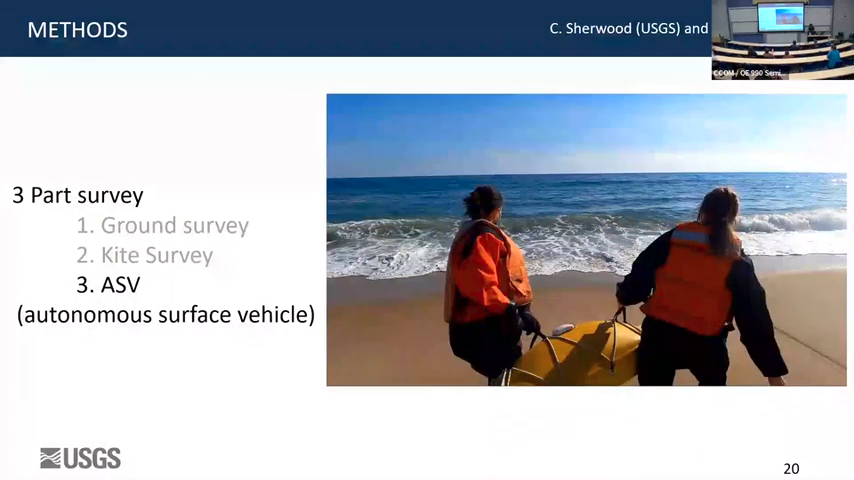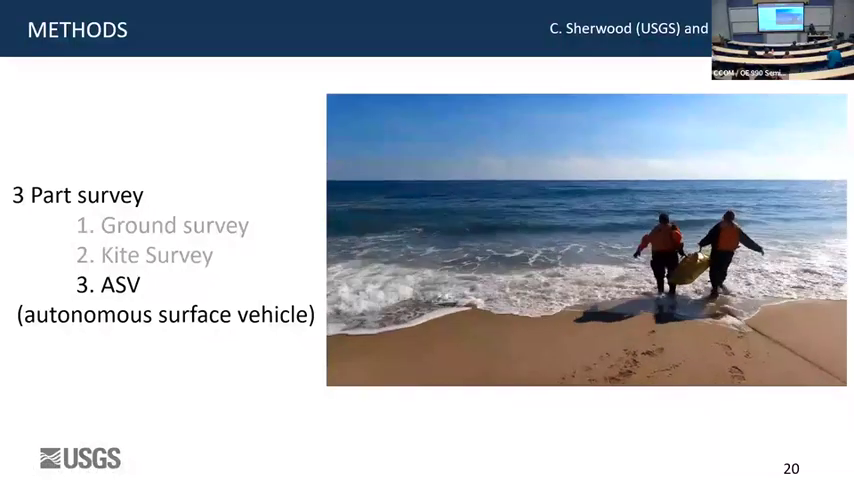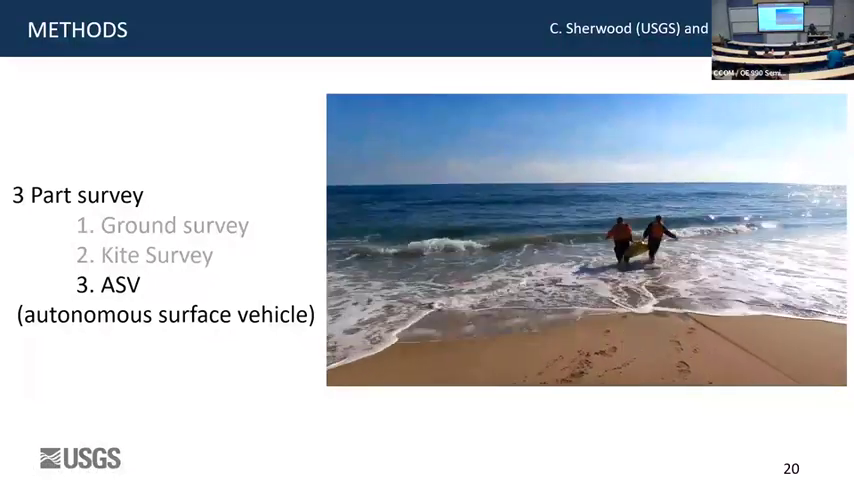And the last thing we did is there are ASVs. So this is, I'm sorry, I'm just going to play. But this is February, Cape Cod, we're wearing dry suits.